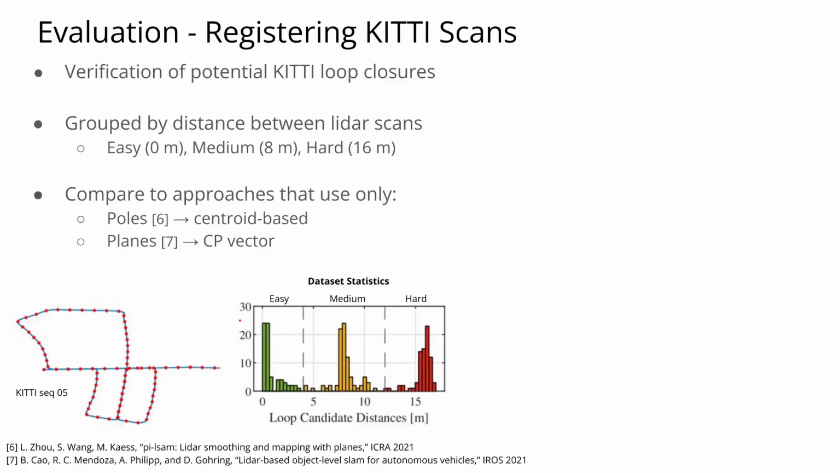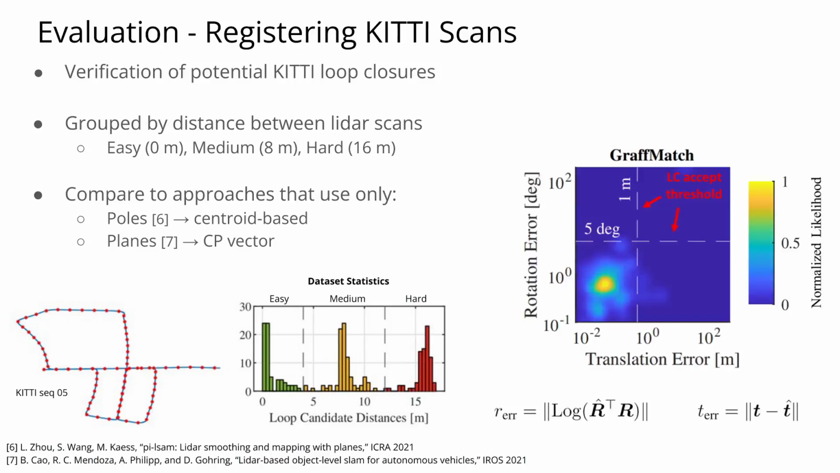For evaluation, we verify potential loop closures from the lidar data for KITTI sequences. Loop closures are grouped by distance between lidar scans into easy, medium, and hard cases. We compare against recent lidar mapping works that use poles only and planes only for geometric verification. In the next few slides, a grid of 2D histograms like the one shown to the right will appear so that we will compare the methods within each difficulty level. We evaluate registration quality using rotation and translation error. The more yellow that appears in the bottom left corner, the better.